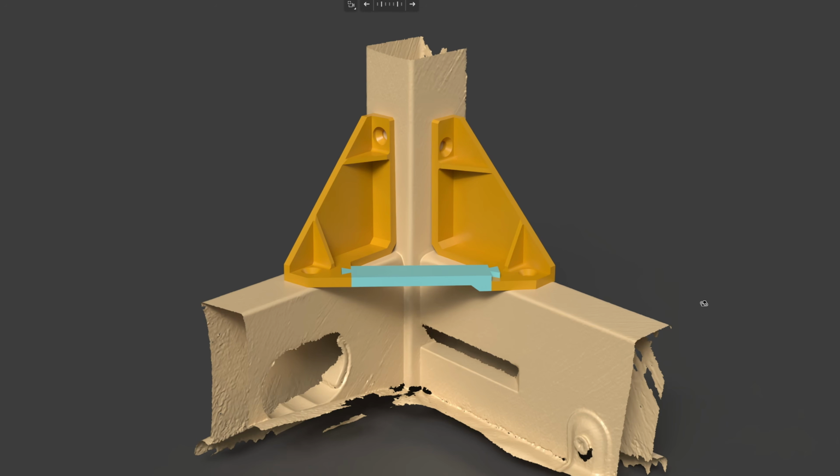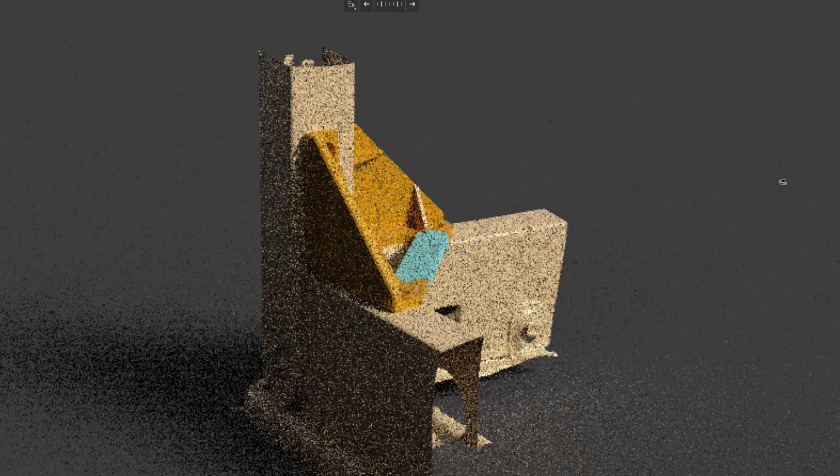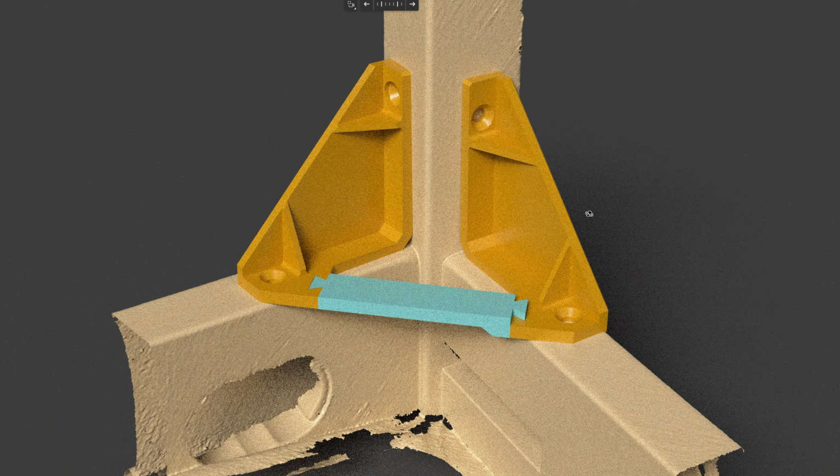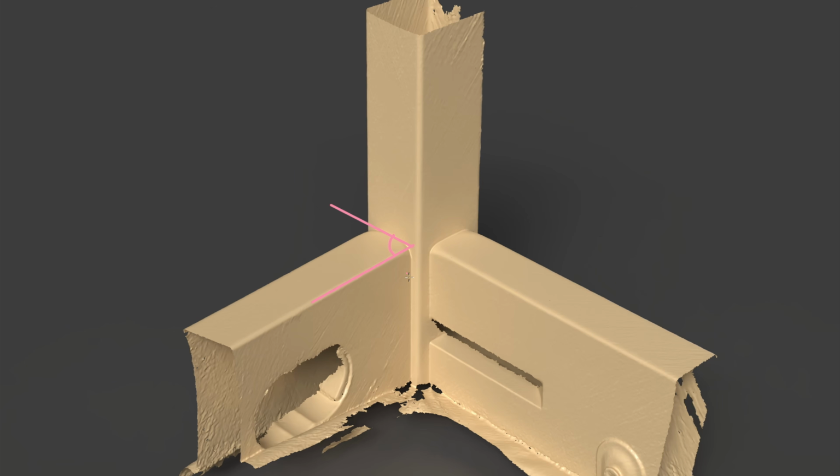Hey everyone, in today's video, I will be using BricsCAD to reverse engineer a broken chair leg and design a 3D printed brace to reinforce it. This project is a great way to learn reverse engineering in BricsCAD because the chair leg's mounting faces aren't perpendicular. They are all set on different planes.